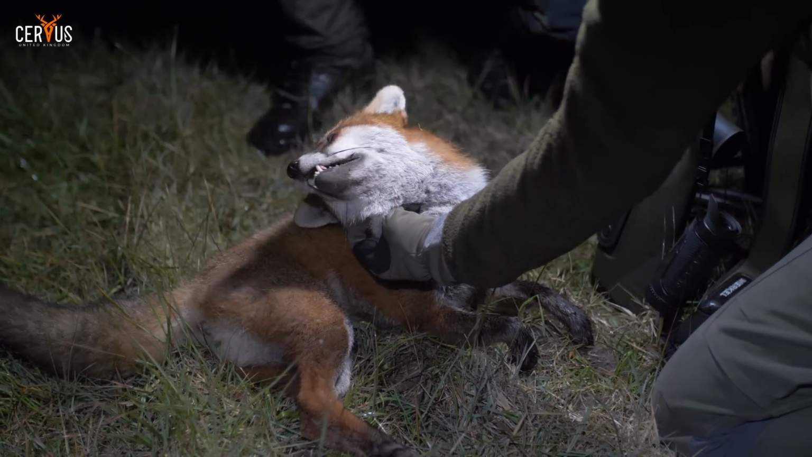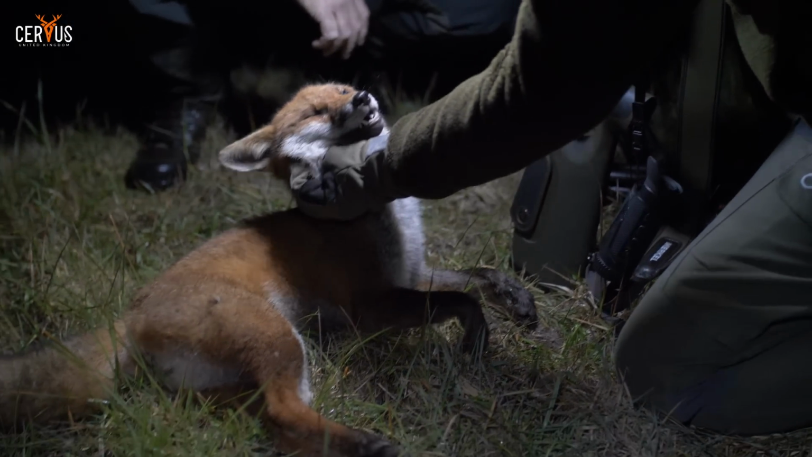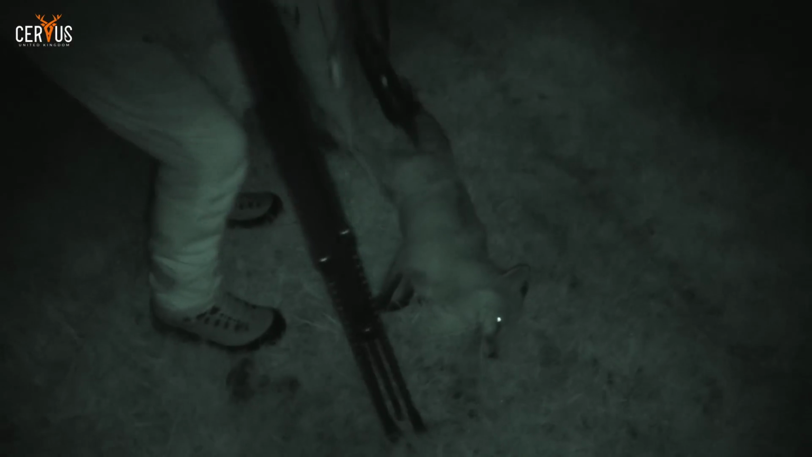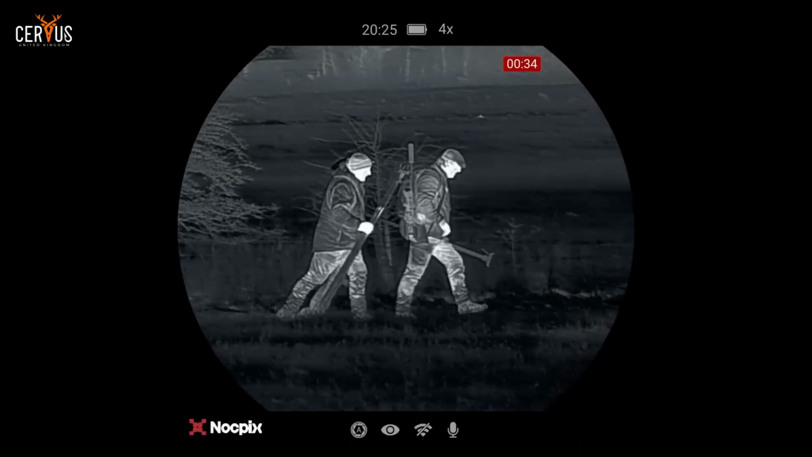It only takes one to wipe a shed out. Oh, mate, we've lost 2 lots of chickens to them. They don't mess about. They don't just take one for the dinner. I'll be honest, we only ever get them trying to dig into the pheasant pens when there's big cubs.